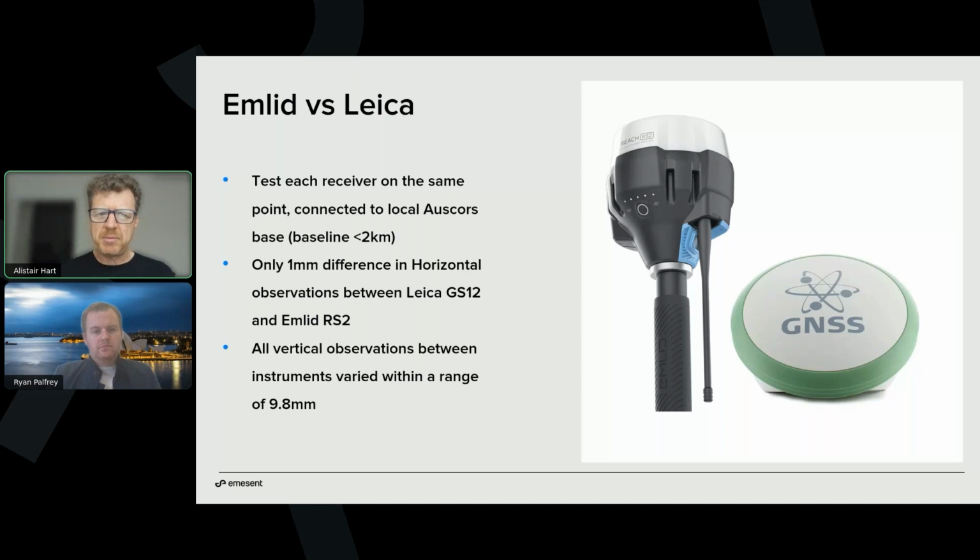And I thought, I'm really putting my name behind this. I have my own understanding of how this performs against benchmarks, but I now wanted to understand how it performs against competing hardware. So I bought some Leica GNSS hardware at the time, and I did a fairly rough and ready test, connecting each receiver on the same mark to a local AusCORS base, and just compared the horizontal and vertical observations between our receiver, which is about a 20th of the cost at the time, and the Leica GS12 that we used in comparison.